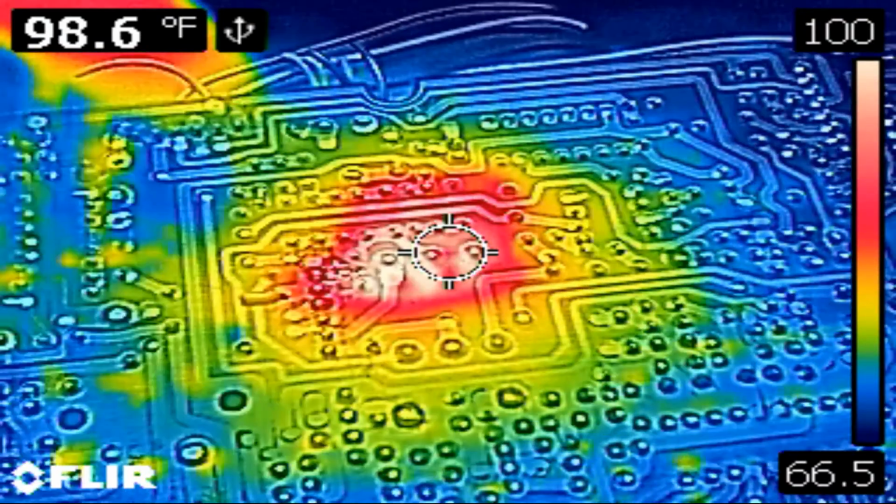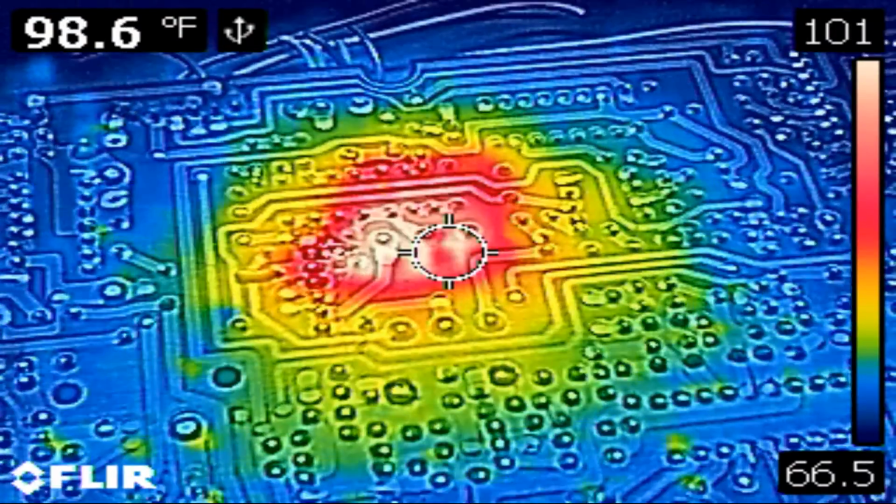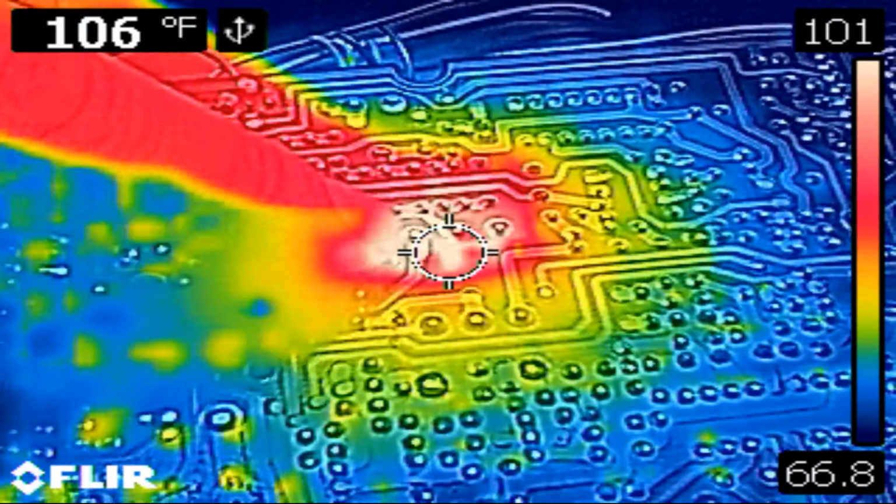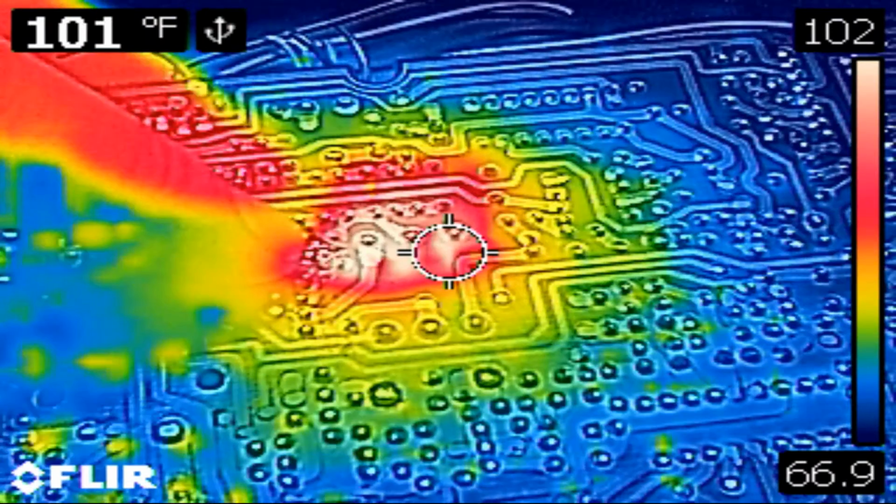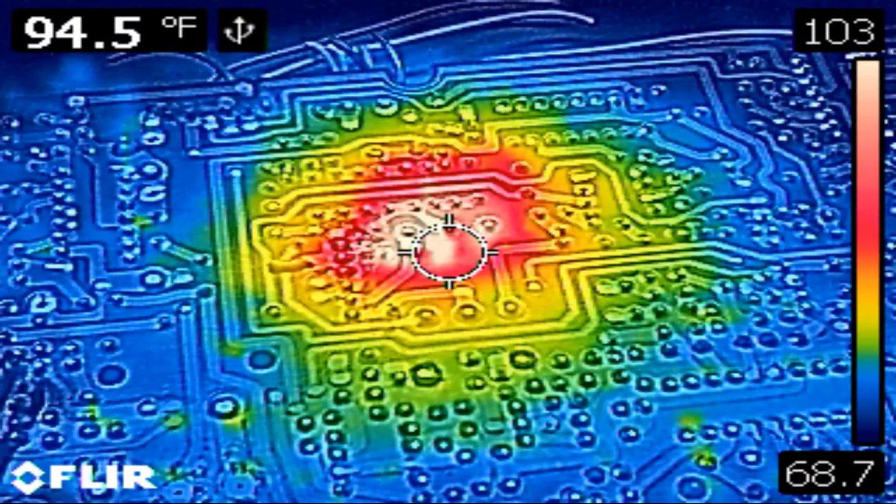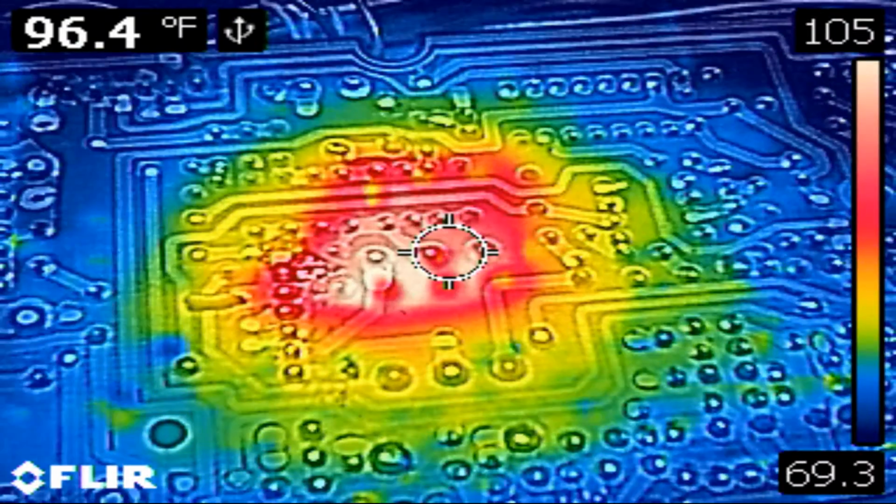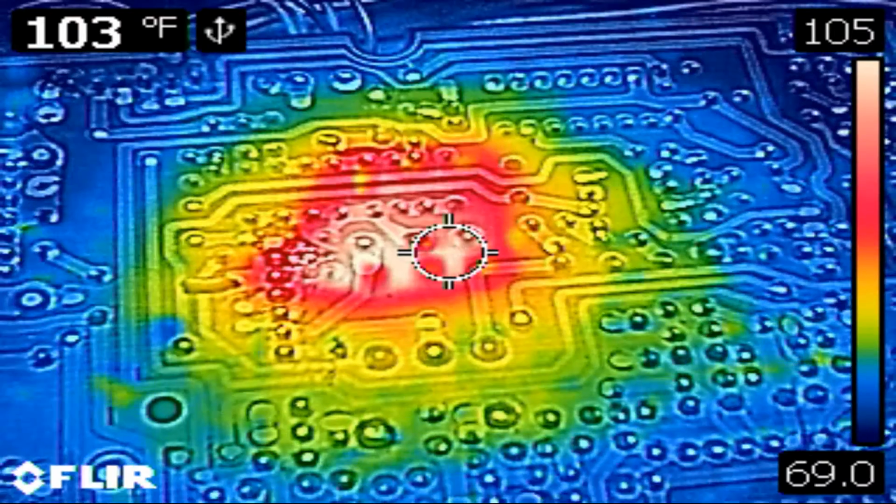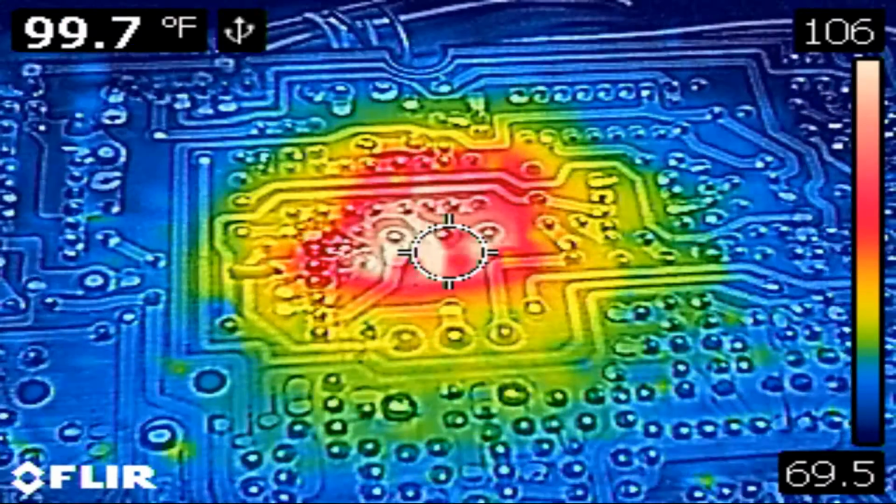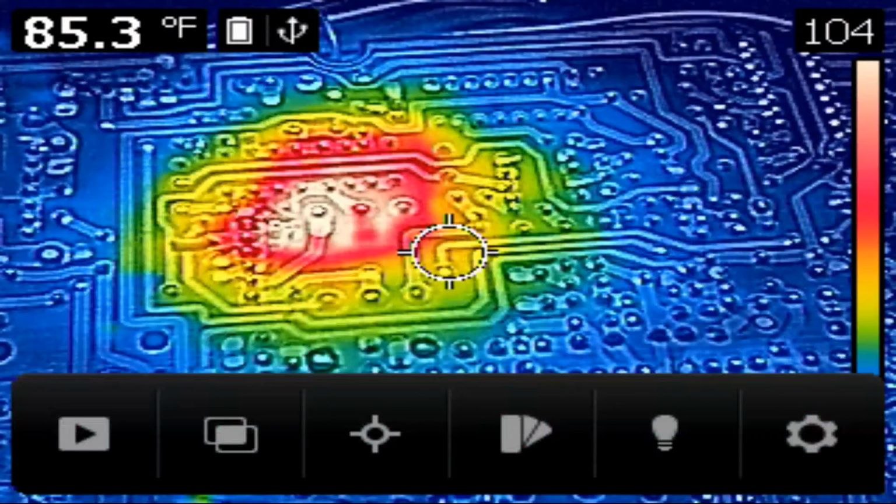You can't just always go by the hotspot being the problem, because you're going to have a lot of things that are going to heat up naturally, and there's no avoiding that. So you're going to have to see, okay, there's a short here, and there's no power components around here. This should not be getting hot in this area, and that is where I can see this being beneficial. But other than that, it's an expensive toy, but if you can find a use for it, like I said, I definitely have other uses for this other than this. So this is just a bonus. Just thought I'd point that out.